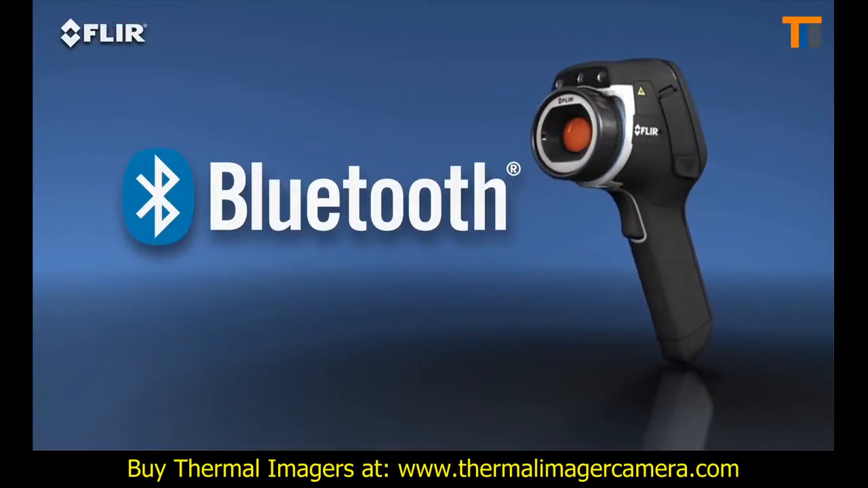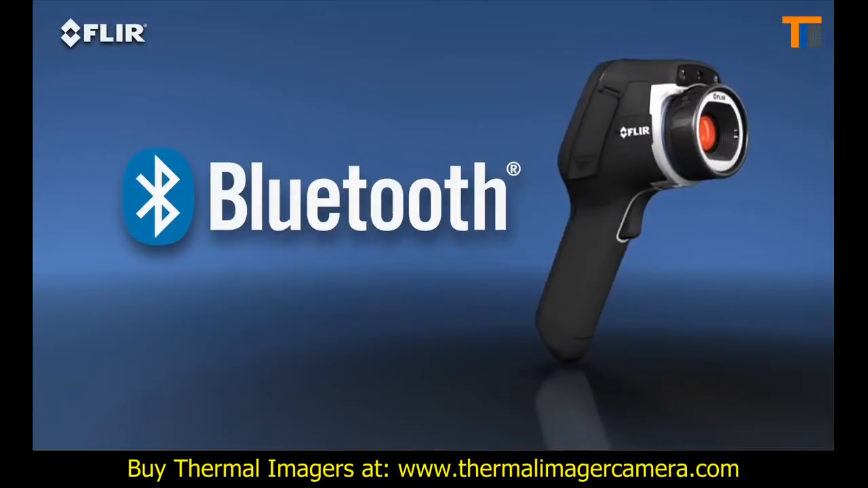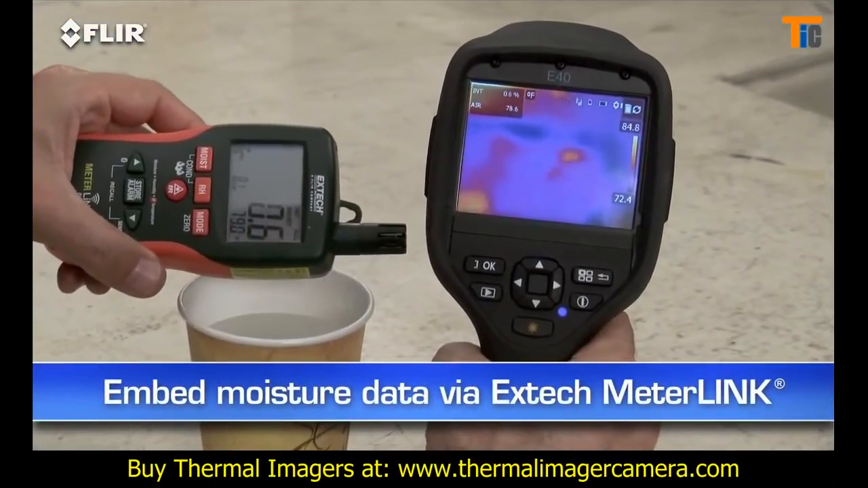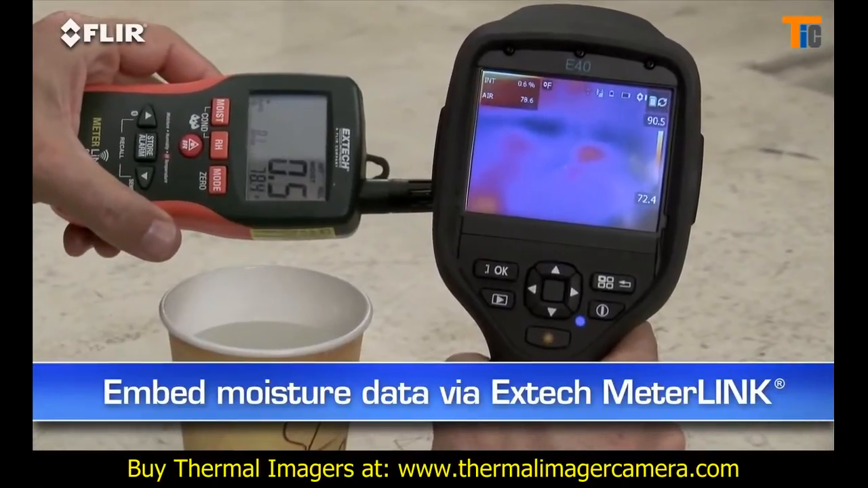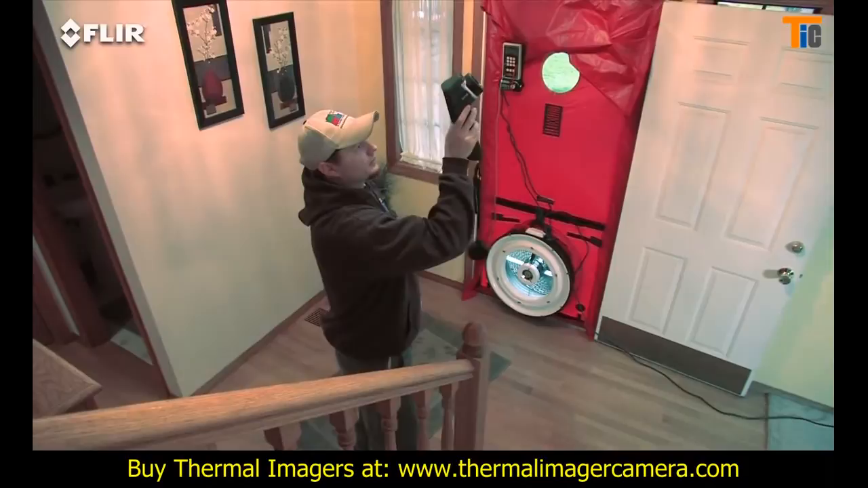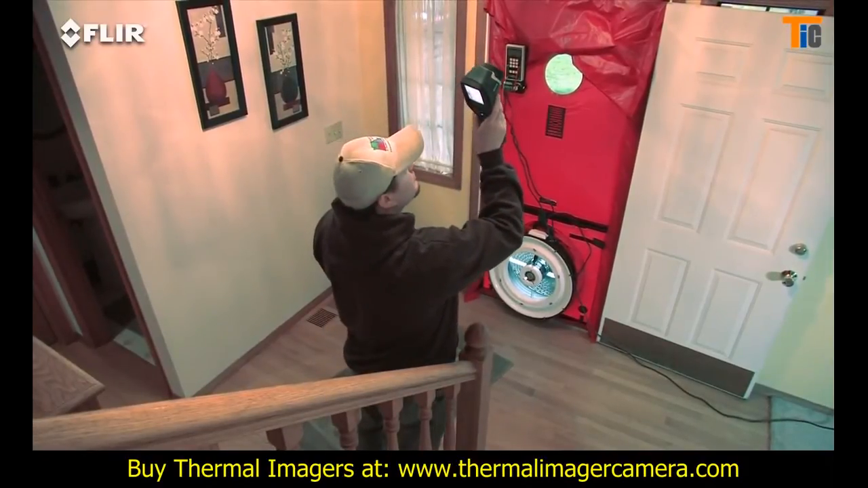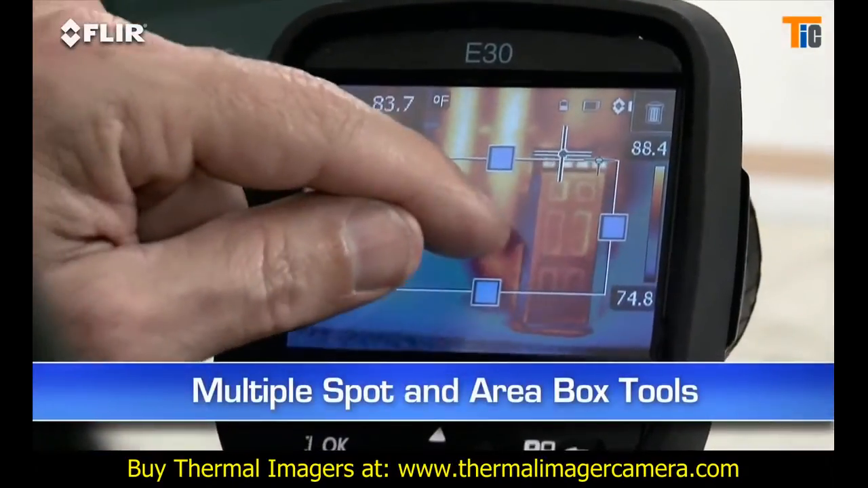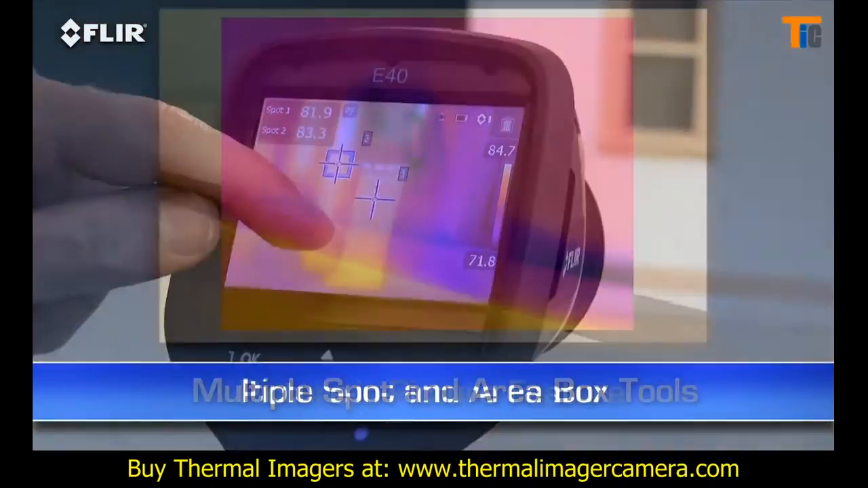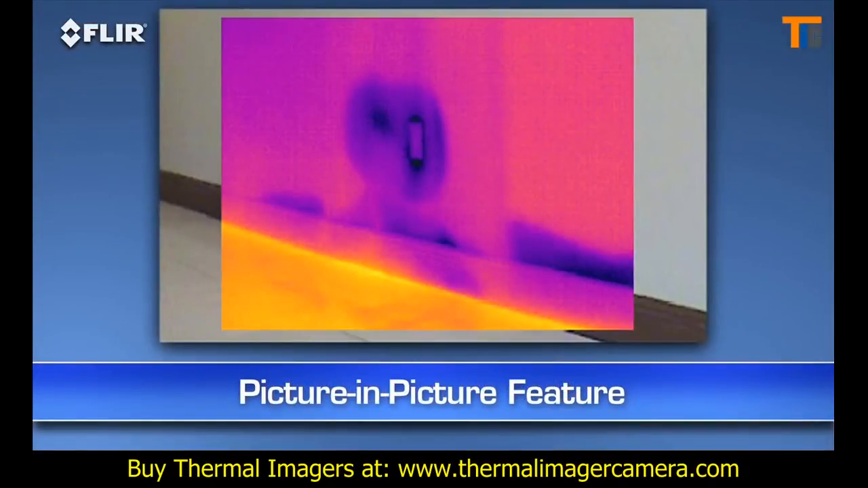You can also connect via Bluetooth to a wireless headset to record voice annotations and to Extech MeterLink tools, so you can embed data from your moisture meter right into your thermal images as you capture them. Other E40 features? A higher res visible camera and multiple area box and spot meter tools to help you compare more temperatures in the scene. Plus, you get picture-in-picture, another good way to identify the location of problems.